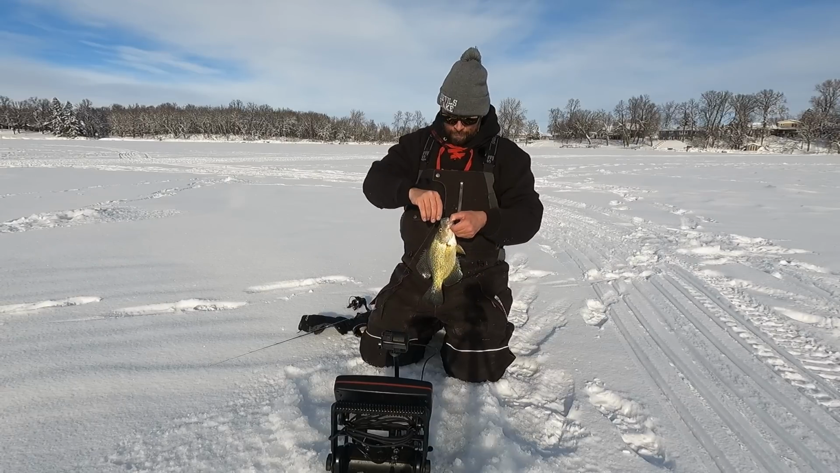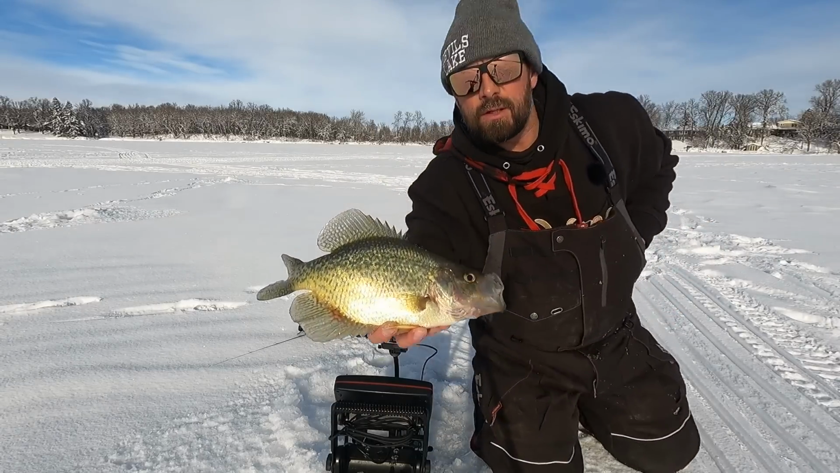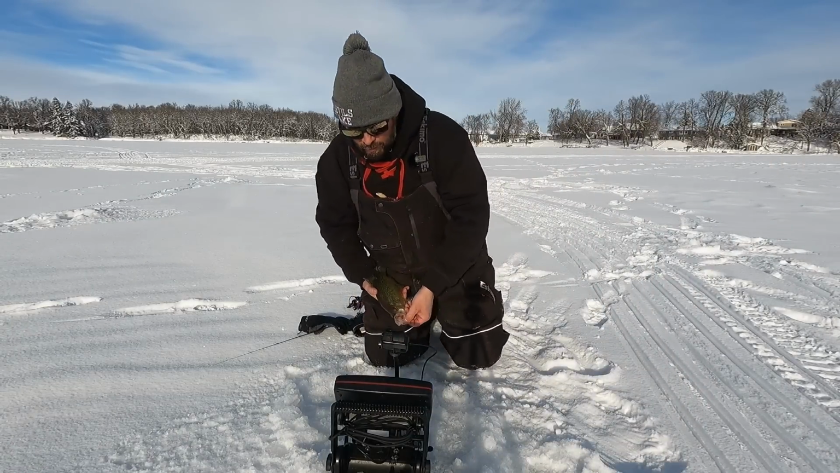Okay, well, he come up, just barely sucked that in. That's probably a 13-inch fish right there, you guys. Give you a good look at him. Bam. I'll let him go.